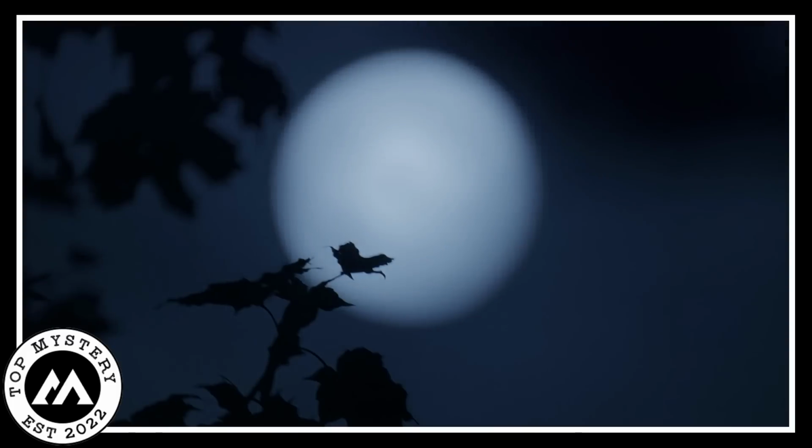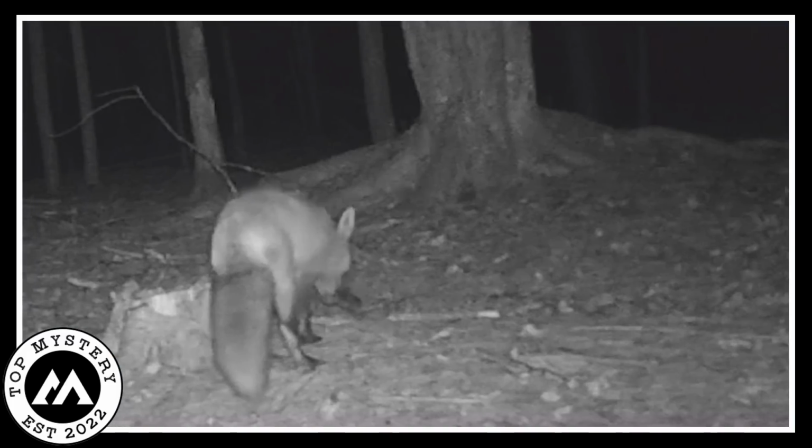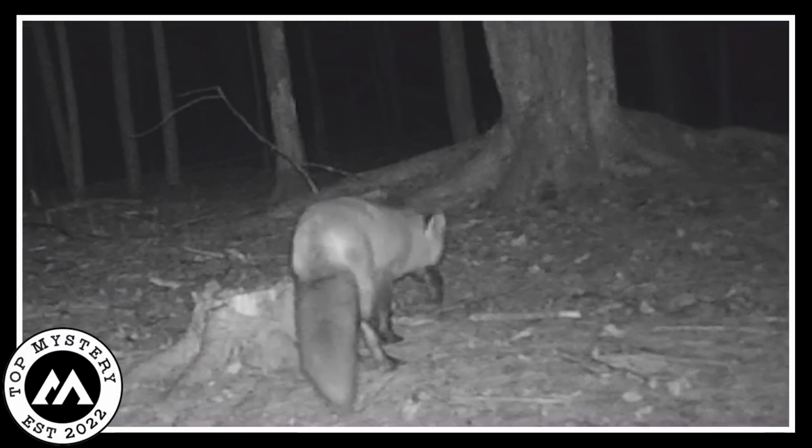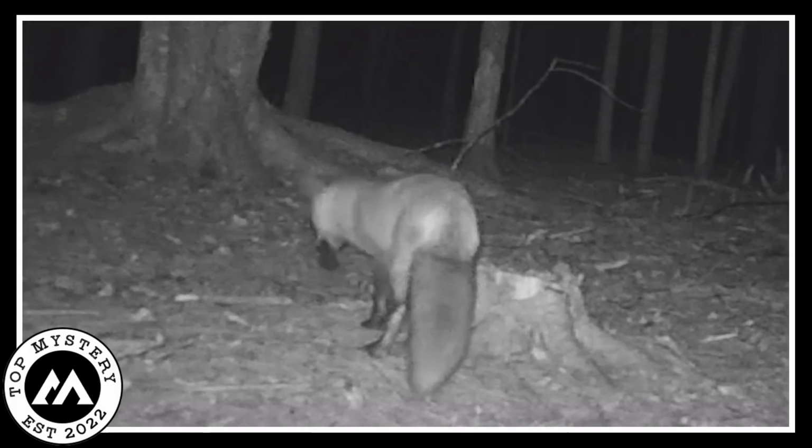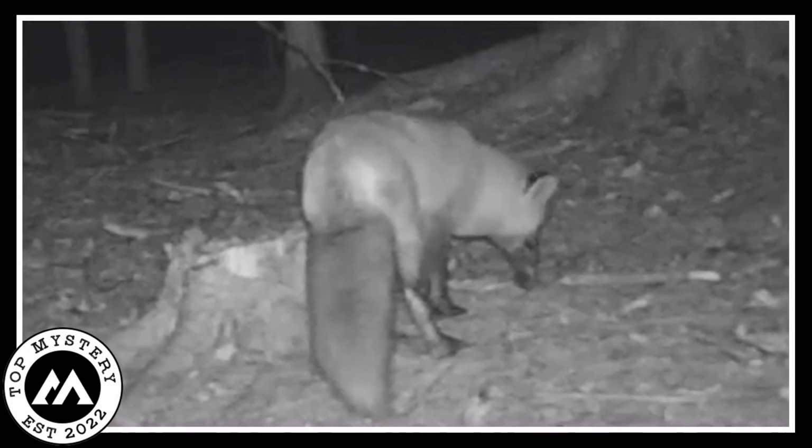The creepy glow of the moonlight highlighted the fox's sleek fur as it indulged in the unexpected meal. The fox came to its night diner, nibbling at the mouse with its sharp teeth. The forest, normally filled with mysterious sounds, witnessed the silent spectacle of a fox enjoying its nightly feast.